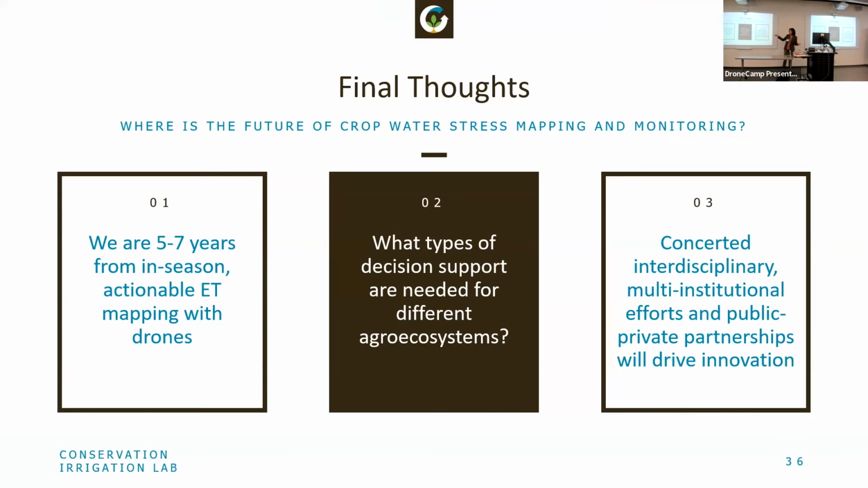And then we talked a little bit about this. What types of different decision support tools are needed for different agroecosystems? It's not going to all be the same. You don't have to do the same amount of work for everything. It gets back to what is going to be actionable for the people who are using the data that you're collecting.